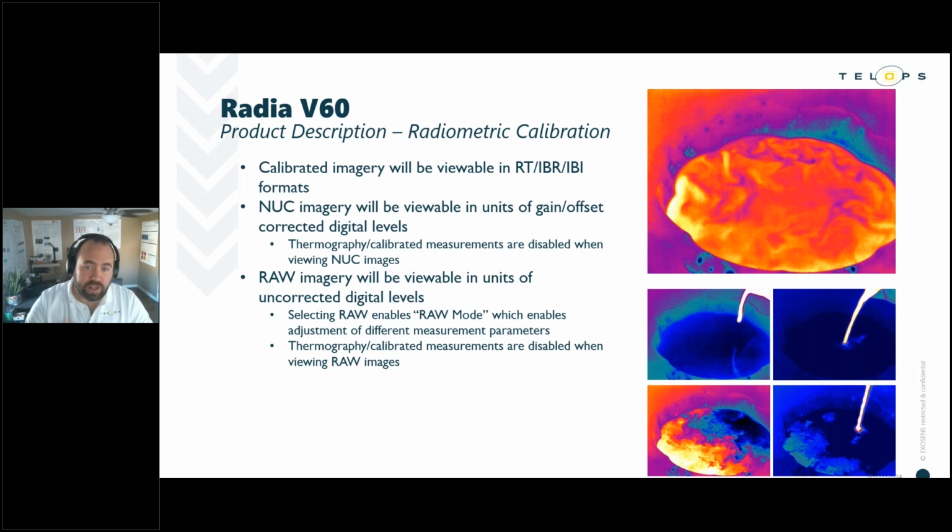So remember that when you select the raw mode in RevealIR software, this is going to enable our advanced user mode, where the user has additional flexibility in the measurement parameters that is prevented when we are using these calibrated data outputs.